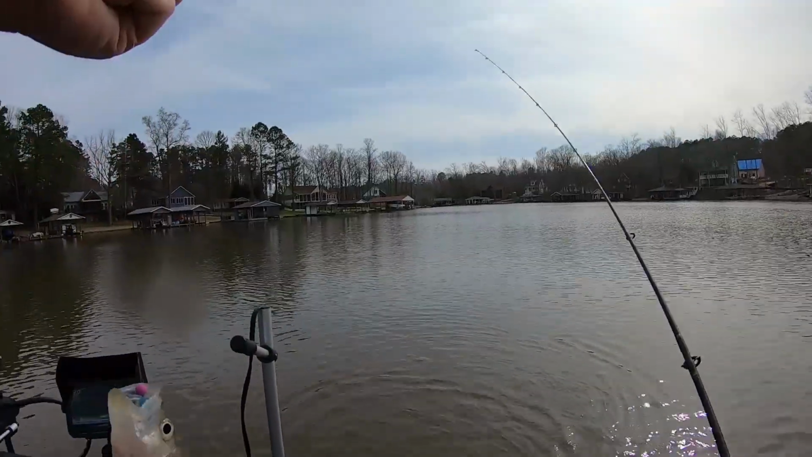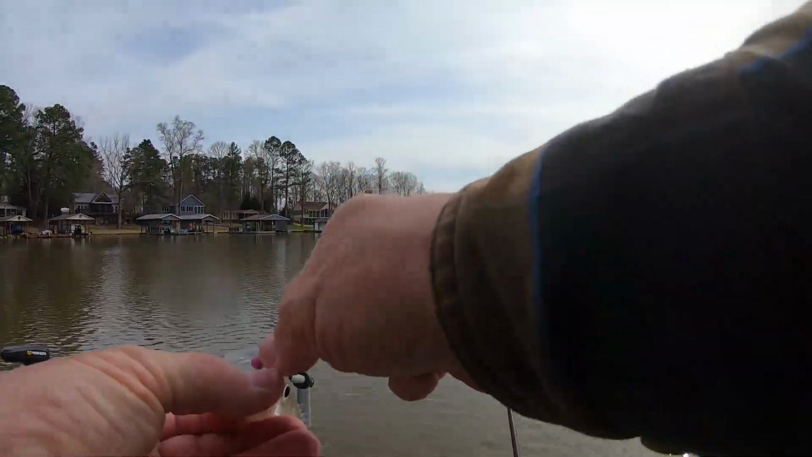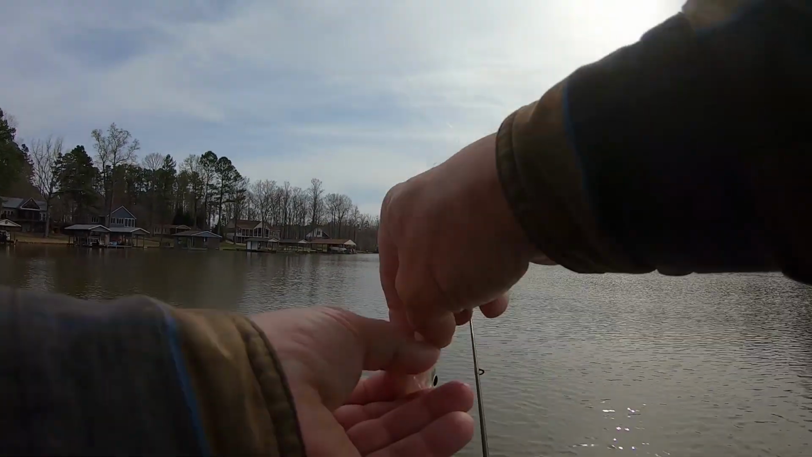Bam! Another one of those. 9.5 inches. Like I said, they're stacked in here. They are stacked in here.